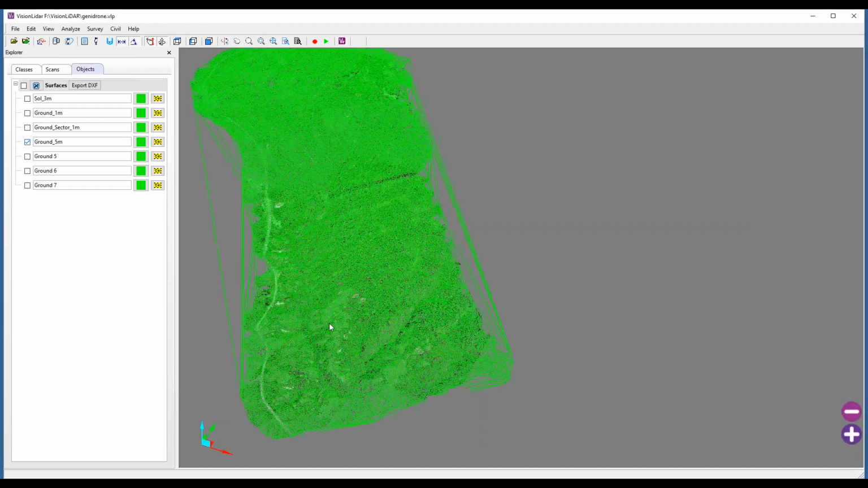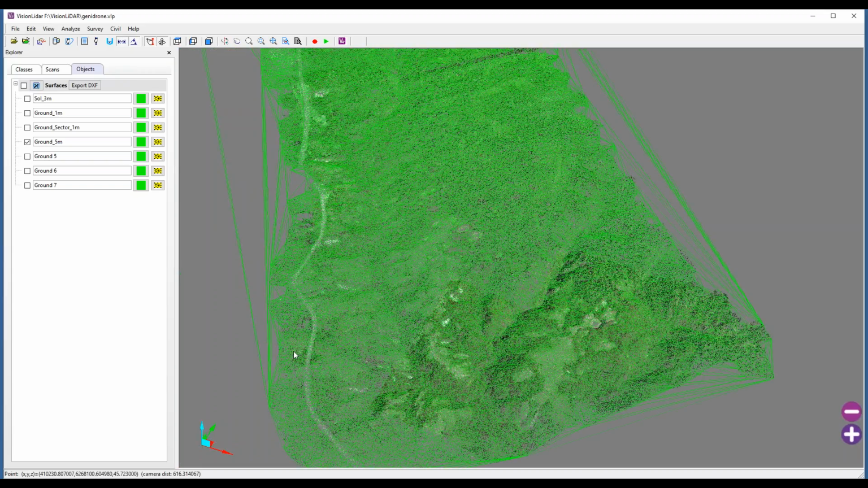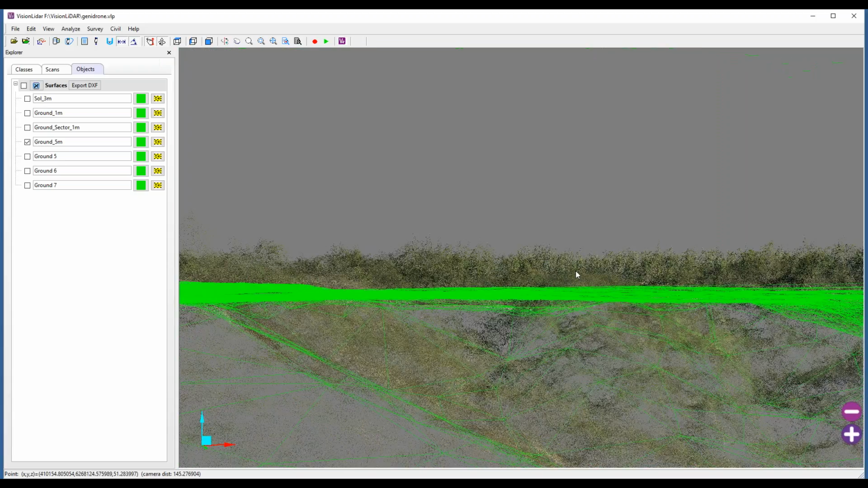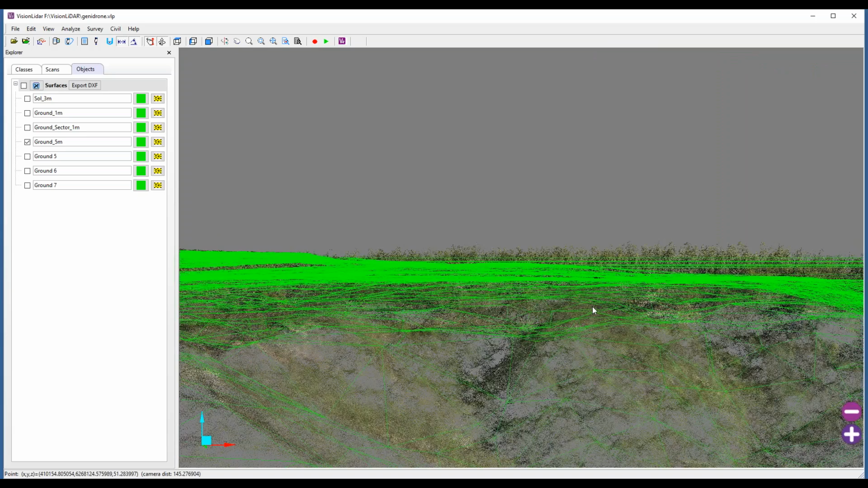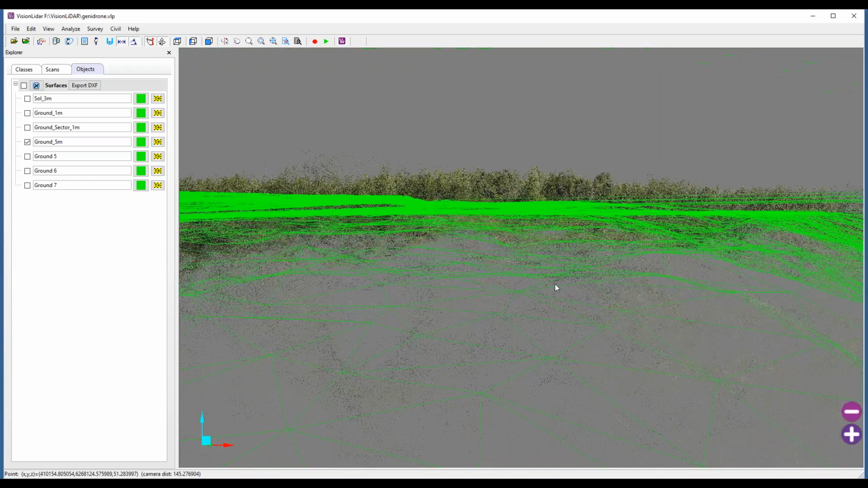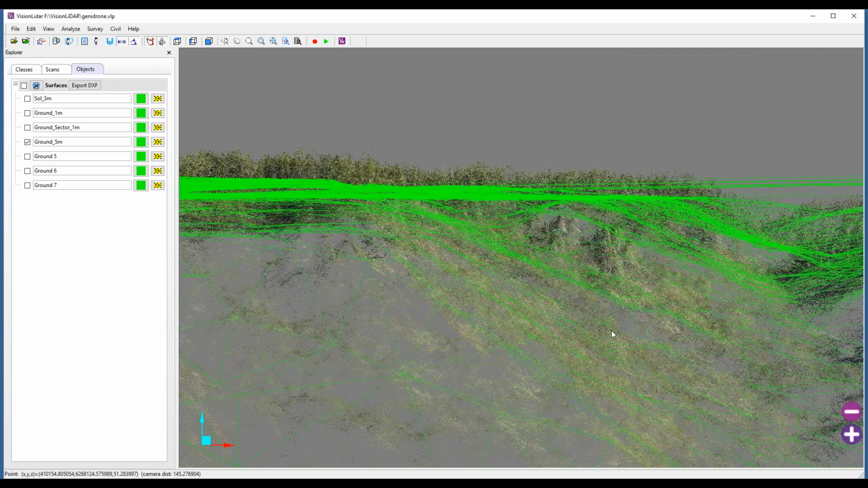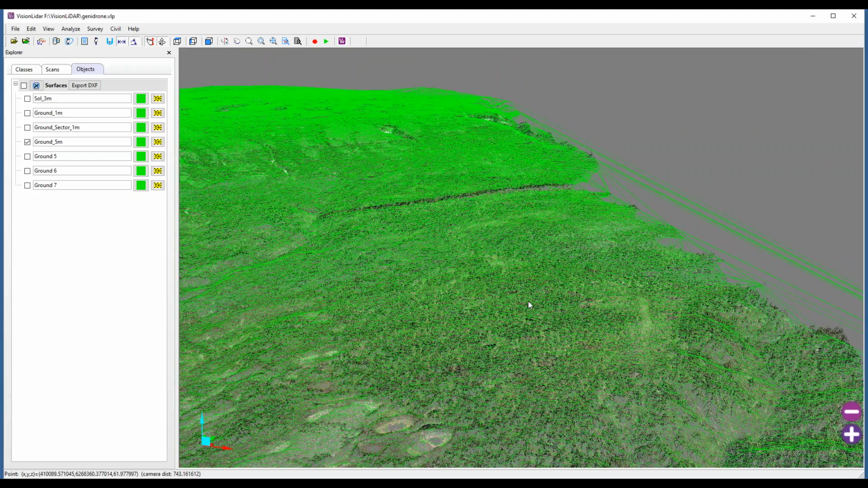If I was to look just quickly here at the ground detection, just to show you how accurate it is, we can see here a number of trees, but they're not actually included in the ground detection because the software is only using the lowest points in my ground. So here we're following the terrain. So that's how accurate the ground detection is.